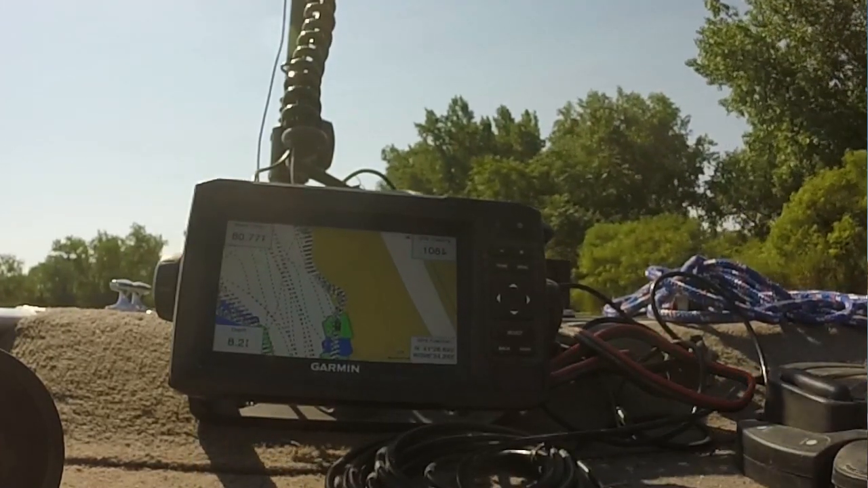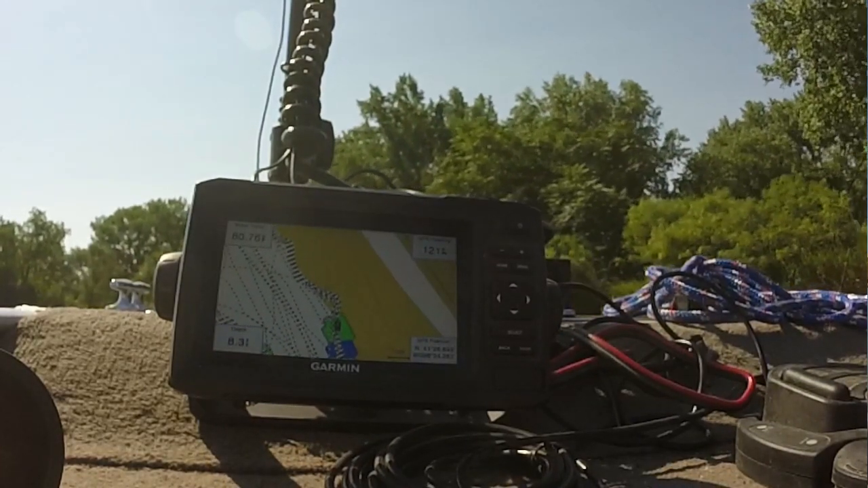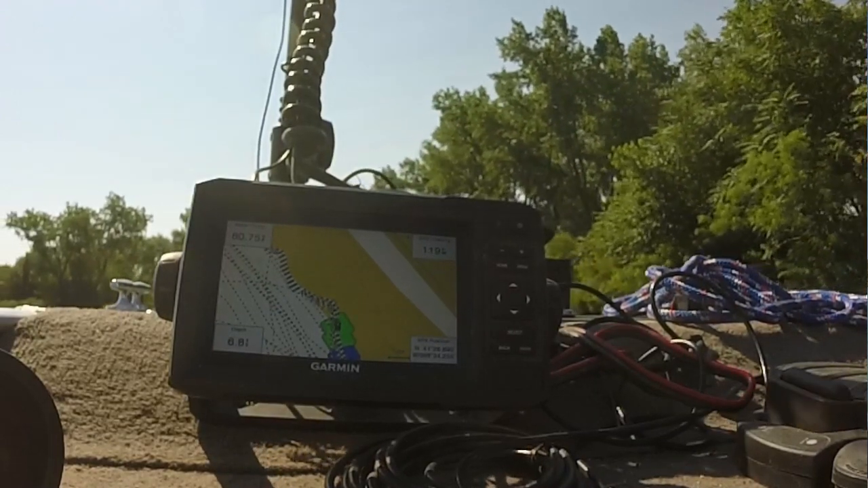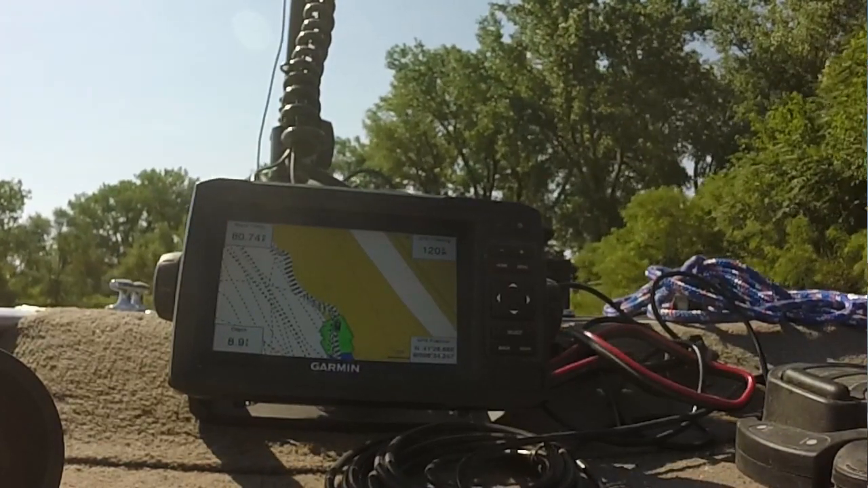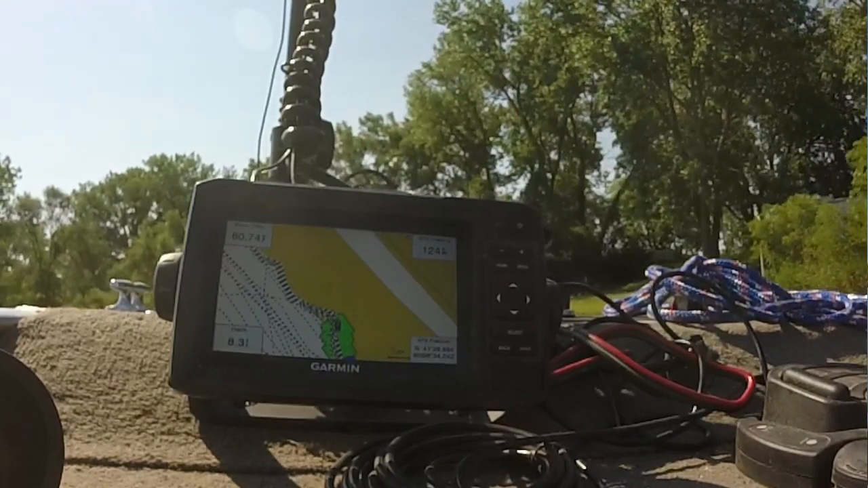So by color coordinating everything by depths, all you gotta do is take a quick glance and you'll always know what depth you're in as long as the boat icon is in that particular color. That's the depth you're in. It should make it a lot easier for humps and points to show up and be able to catch those real quickly and know where they're at.